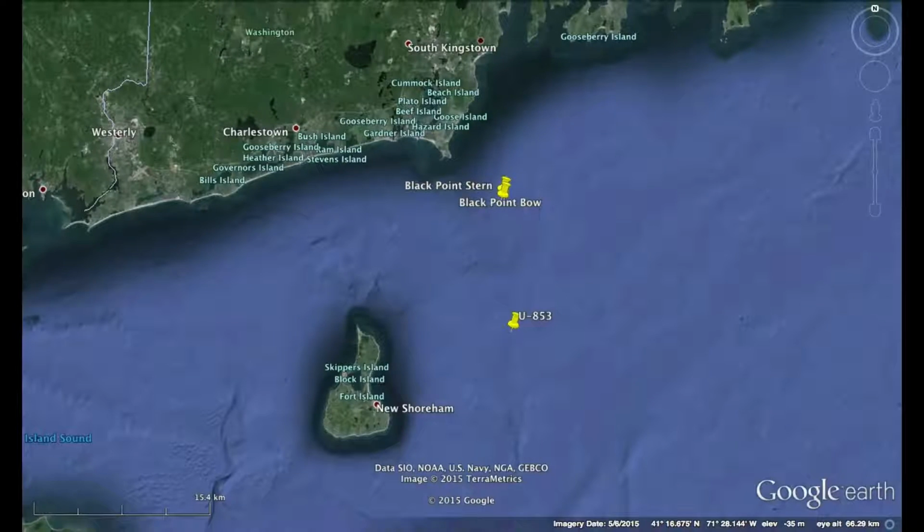And it's interesting because it's a very popular sunny Saturday on Labor Day weekend, and there's all sorts of boating traffic out there and lots of people, I'm sure, arriving on the ferry out to Block Island. And little do they know that there was a major battle here 70 years ago that sank this German U-boat.